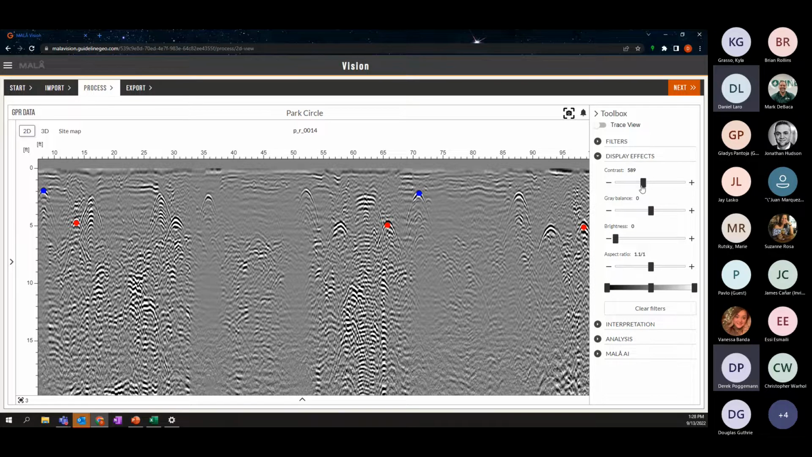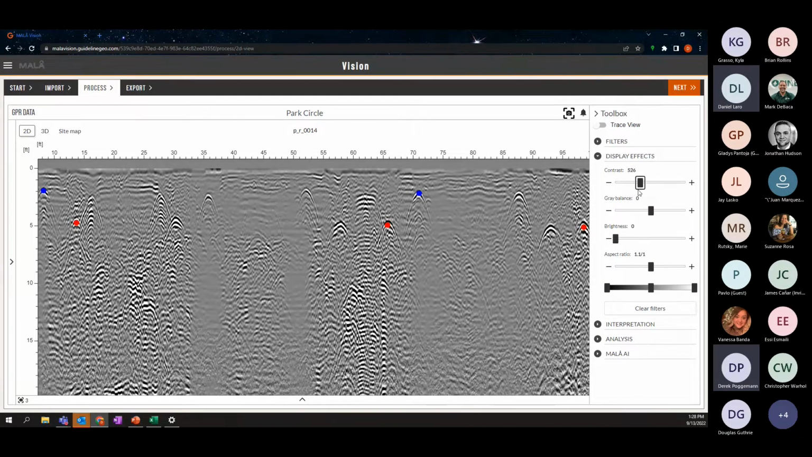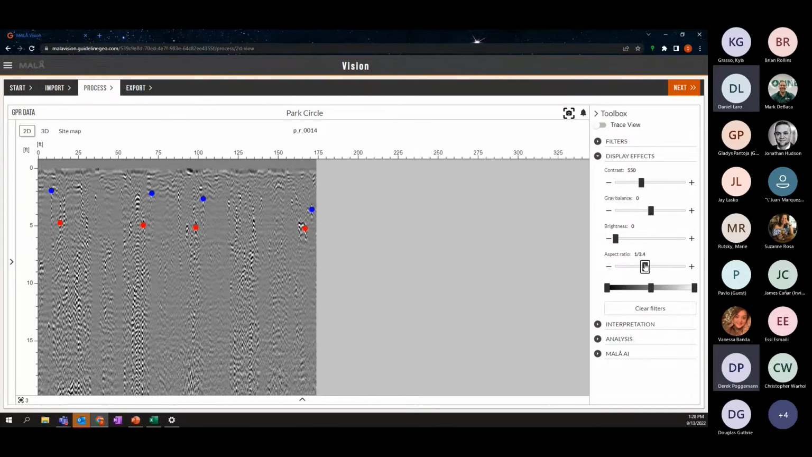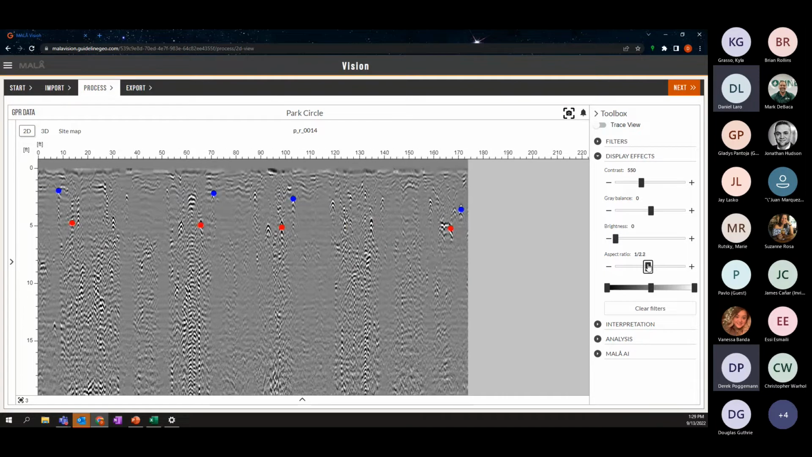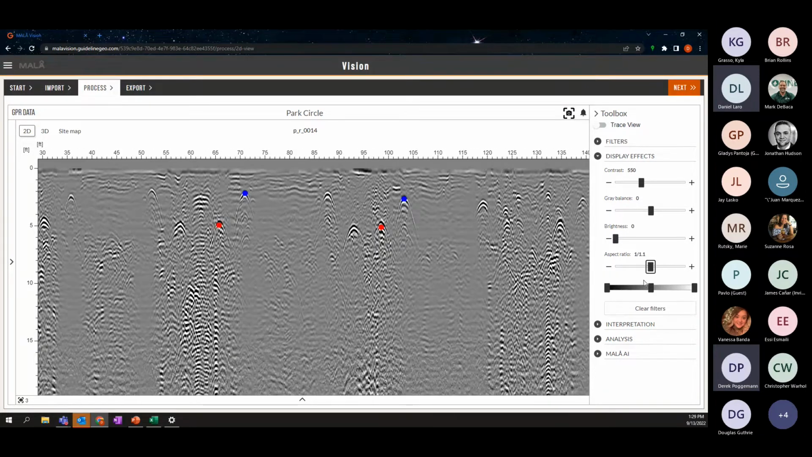We have display effects, which will change the look of the data: contrast and gray balance, brightness. And I really like this one, the aspect ratio, where you can stretch the data out or zoom it back in. And then we also have different colors that you can change on the radargram. If I right click the slider bar, it brings up the different colors we can change to.